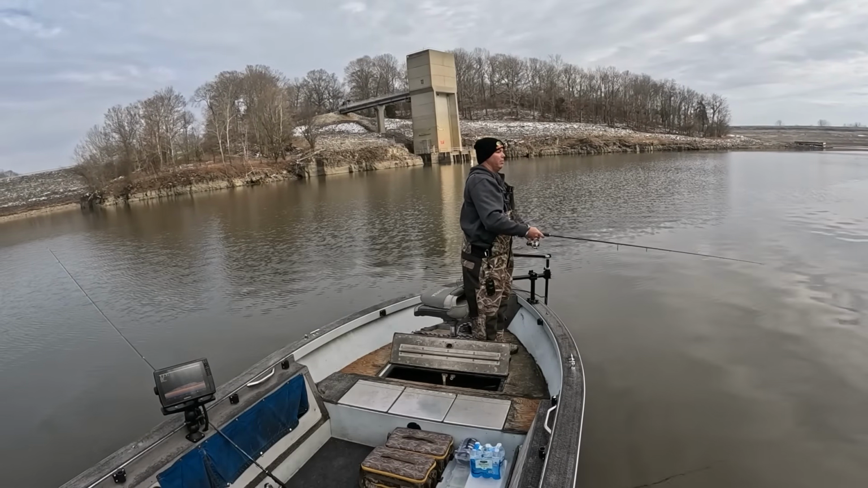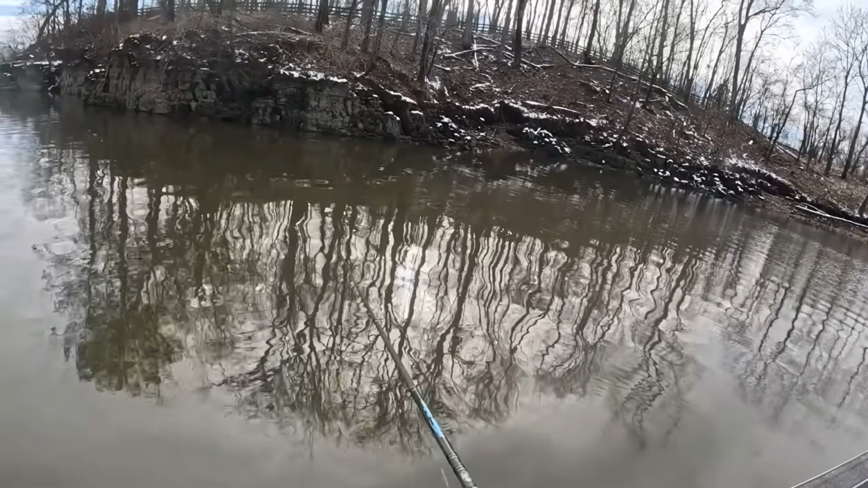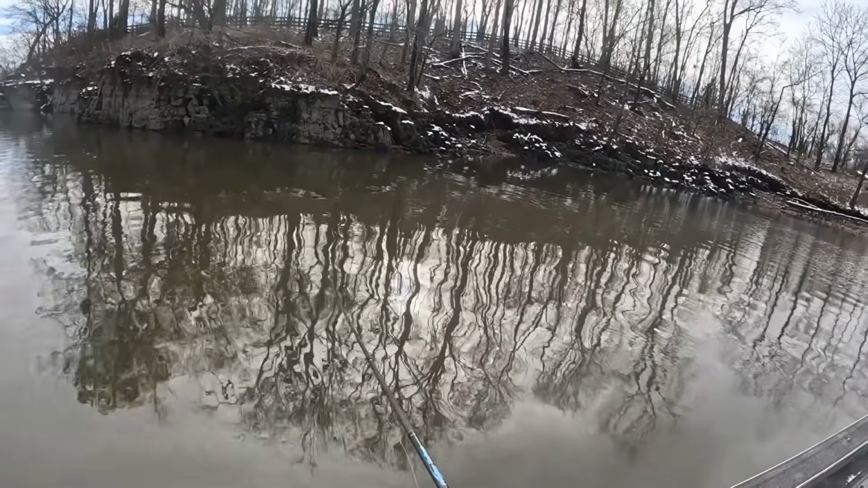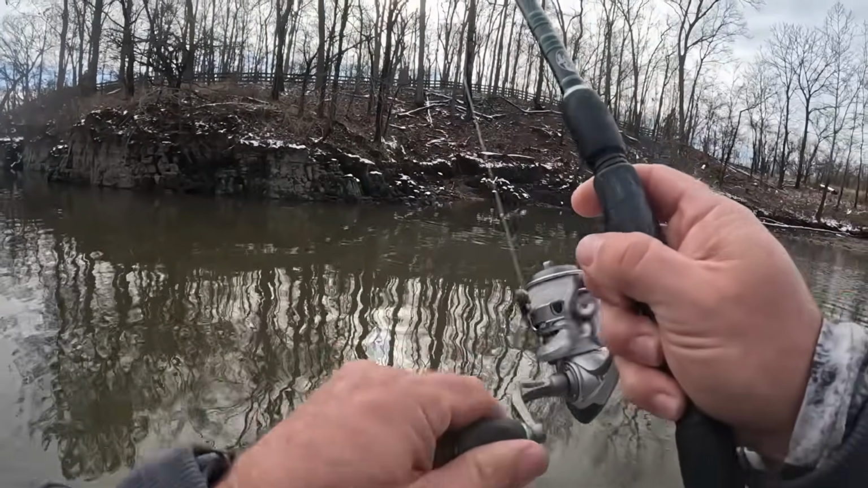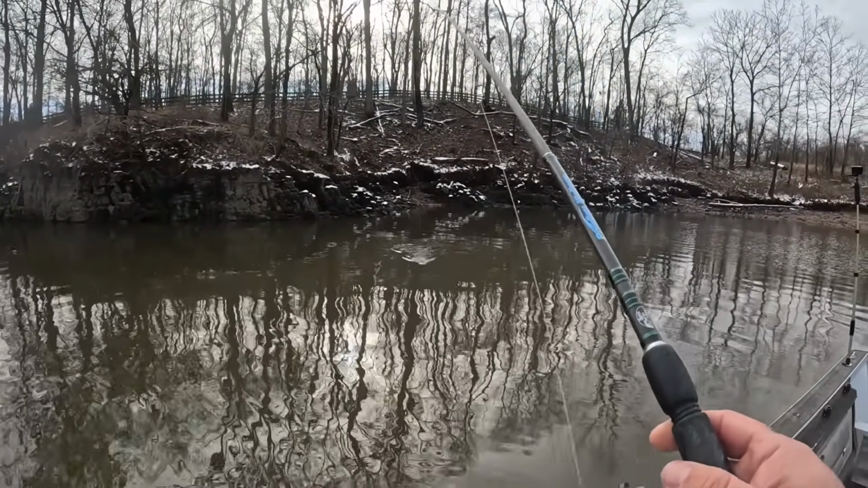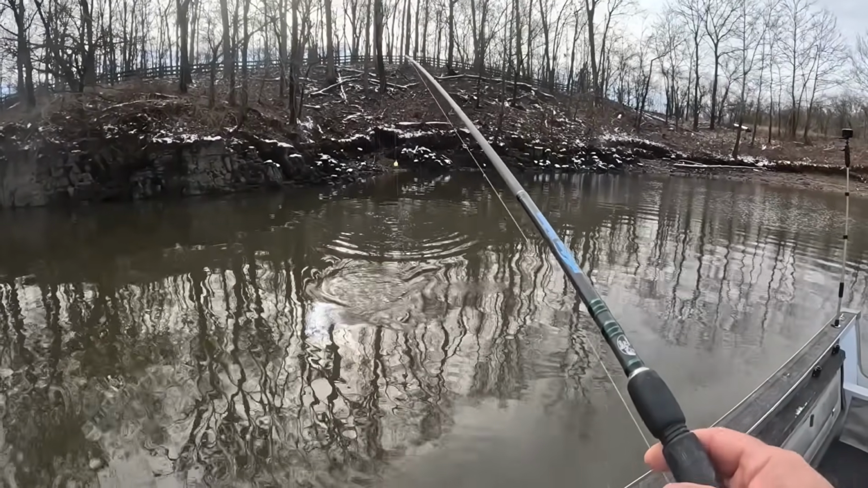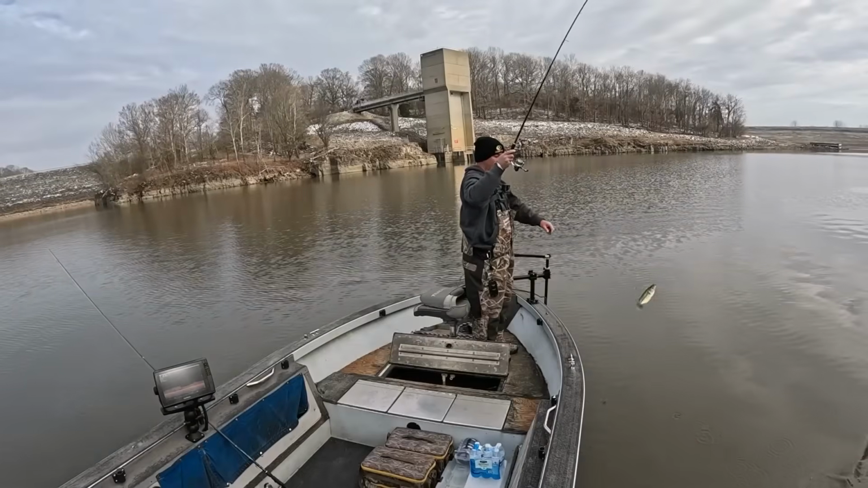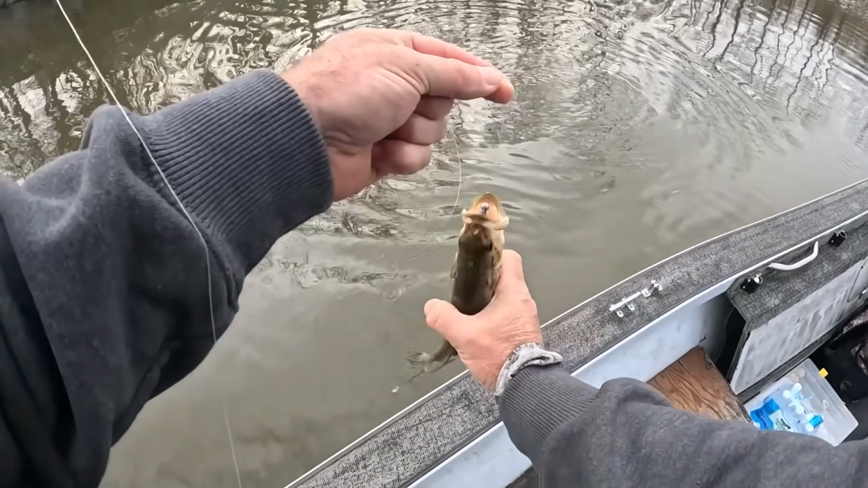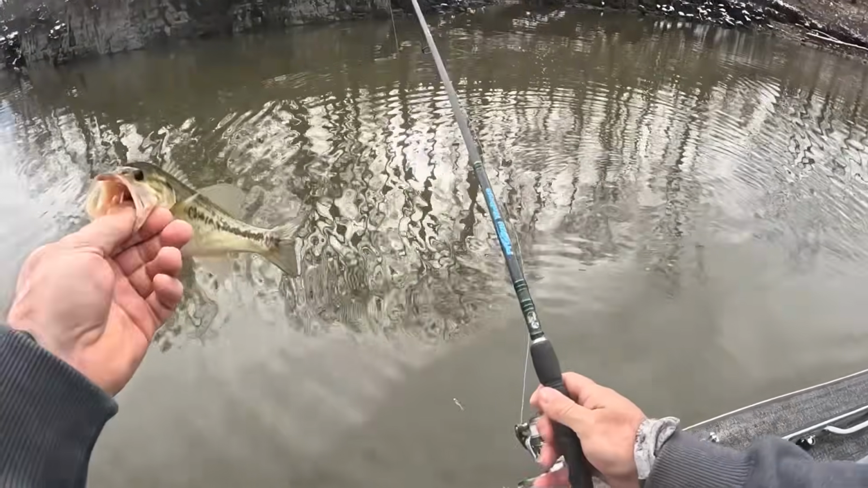Should get a bite right there. There he is. I thought they were laying right there. Is that a largemouth? Yeah. Little largemouth.